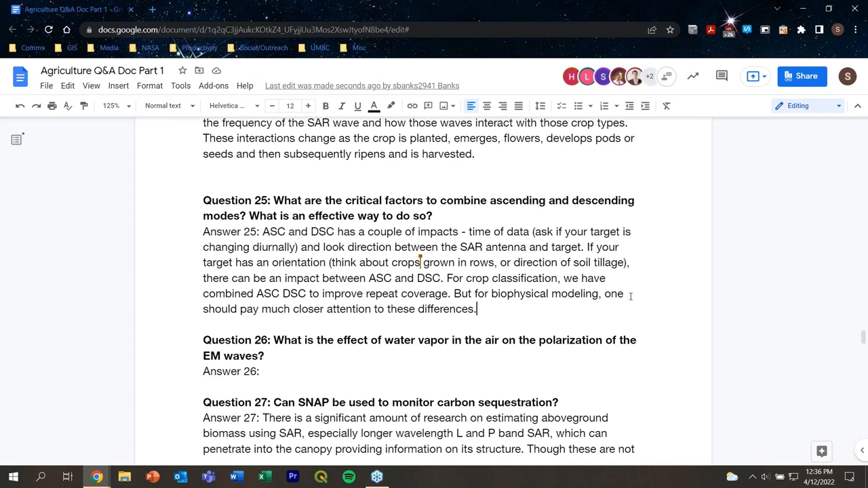So for crop classification, we've combined both ascending and descending, and we don't worry so much about those differences. Biophysical modeling is different though. If you want to estimate things like biomass, leaf area index, or soil moisture, you really have to pay attention to these differences, both in terms of how the target is changing, dew effects, freeze-thaw effects, moisture effects, and what difference this difference in look angle might bring to the radar scattering.